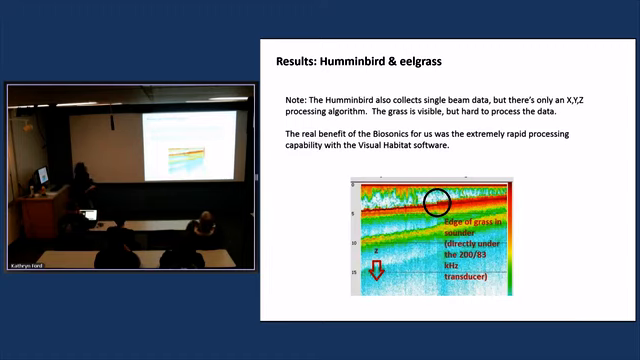So the real benefit of the BioSonics was, again, you get this simple single beam data, you get a very clear edge of the bed, and extremely rapid post-processing. They've nailed it with how they do their post-processing of their data. A lot of people use it on the West Coast.